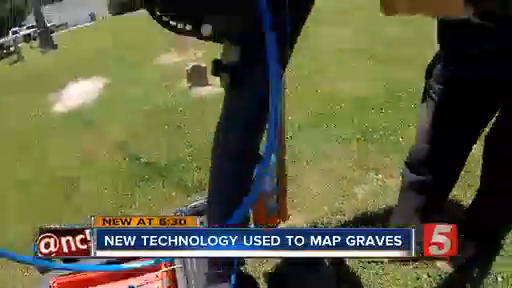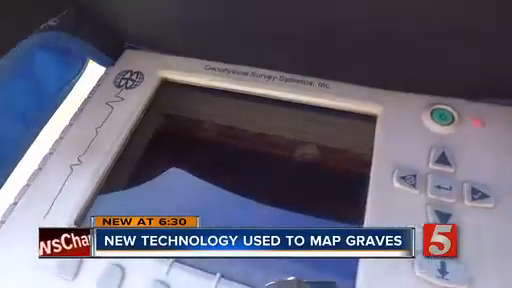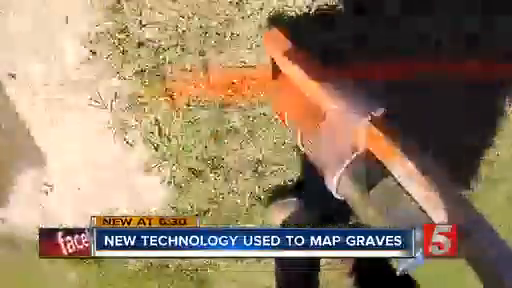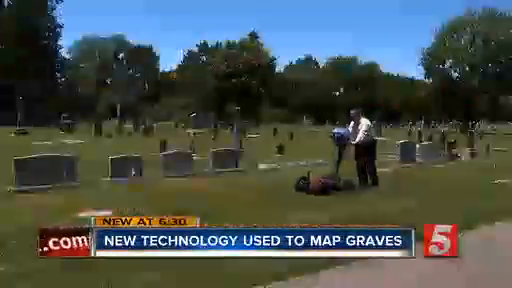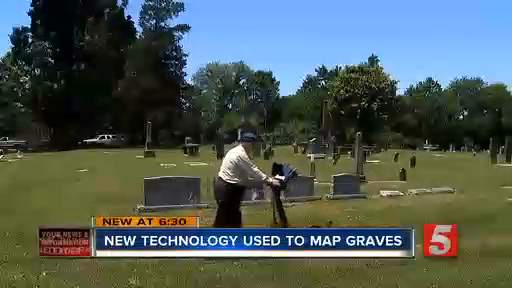A radar machine sends a non-intrusive signal into the ground. When a grave or casket is detected, it creates an image on a computer screen. Turner then marks the site. A spokesperson for the city of Gallatin says the information will help create a more accurate map of the cemetery.